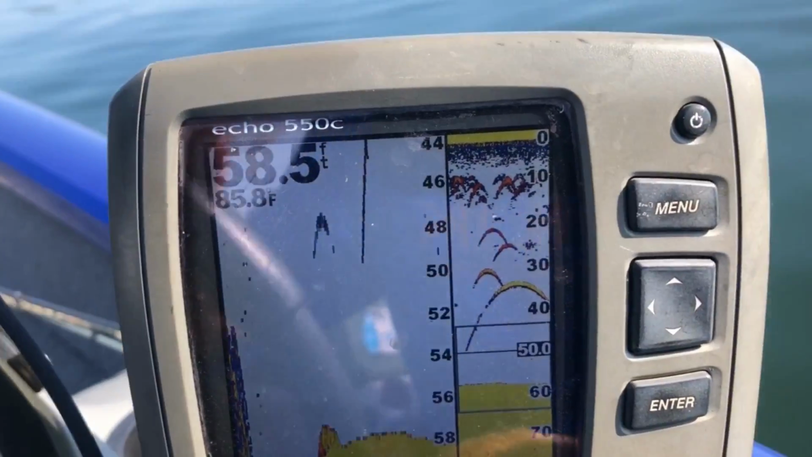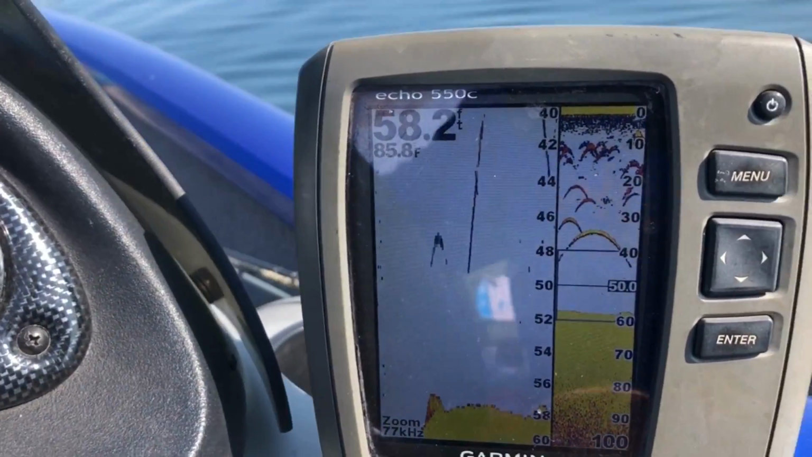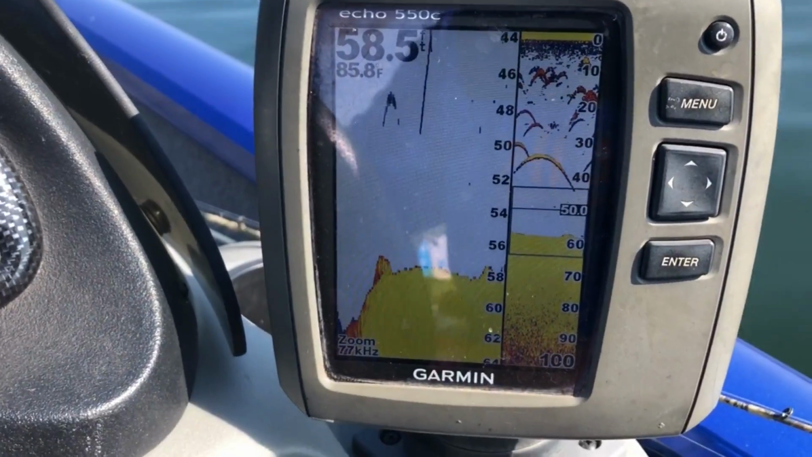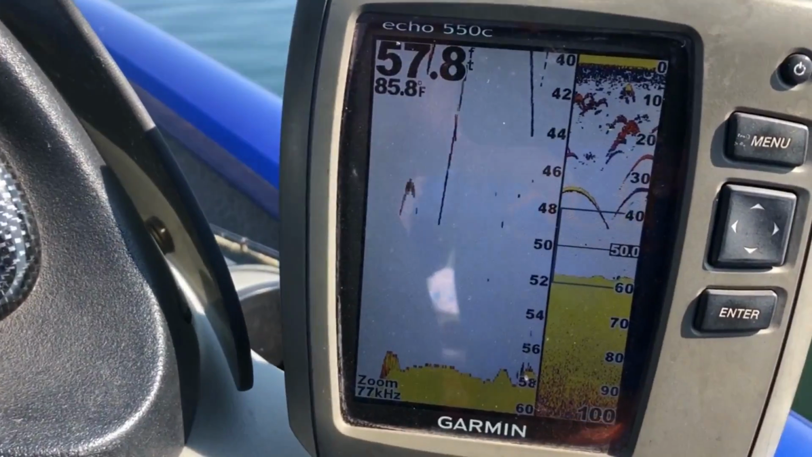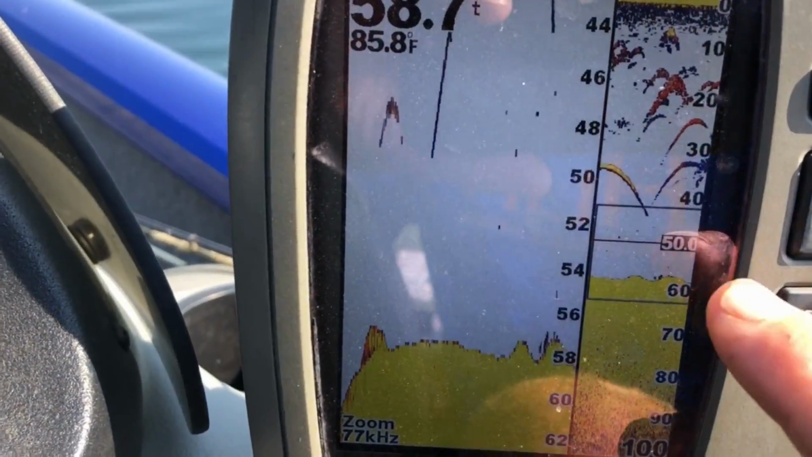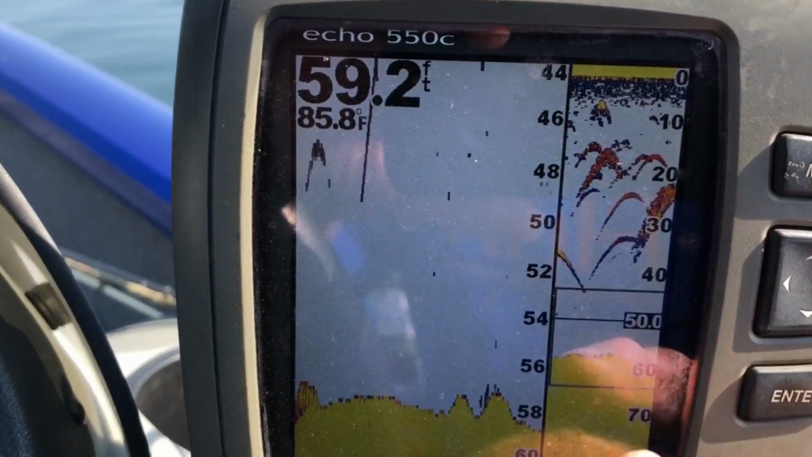Hey folks, we're back with you, and I'm going to show you the area I've been fishing. Show you what it looks like. We're gonna do a little riding around real slow, showing the fish finder. Hope you can see it. But if you look at my fish finder right here, this is the top to the bottom, 0 to the bottom.